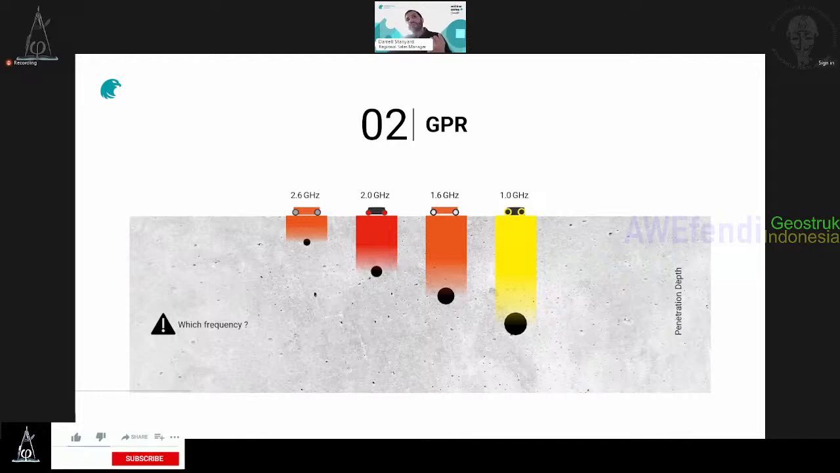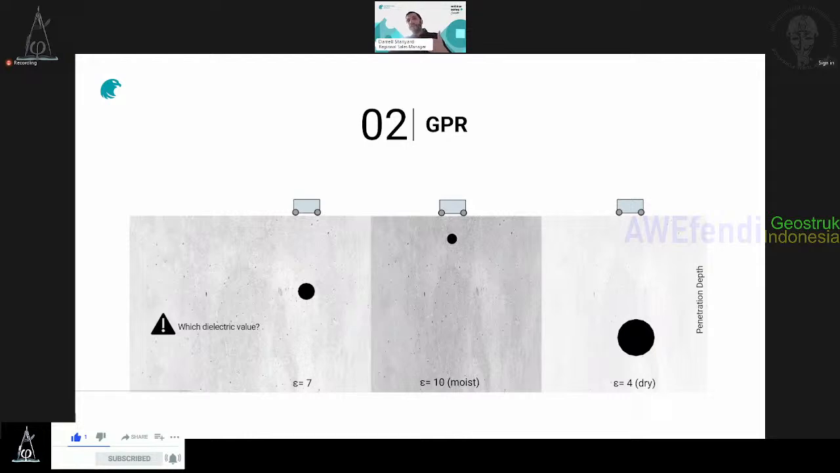The second is the dielectric value. I explained to you it's linked to the concrete, right? If I have a dry concrete, so dielectric of 4, for instance, I will have a big rebar appearing and deep. If I have a very humid concrete, typically a young concrete, or a concrete which has an infiltration problem, you will have a small object appearing, and that's the same object I'm talking about.